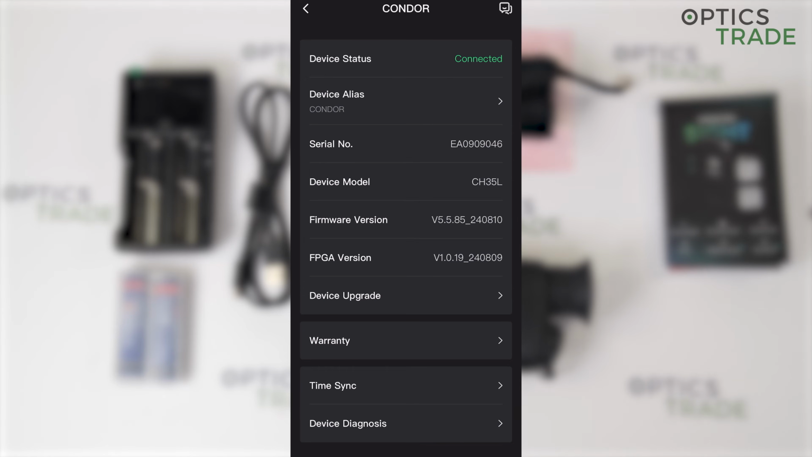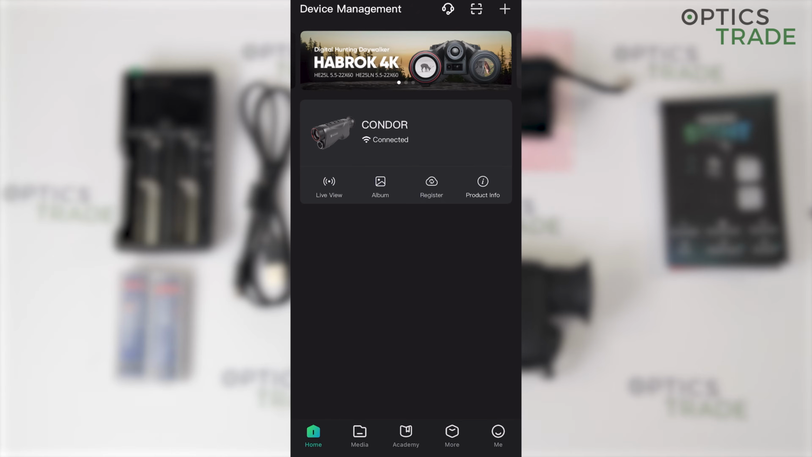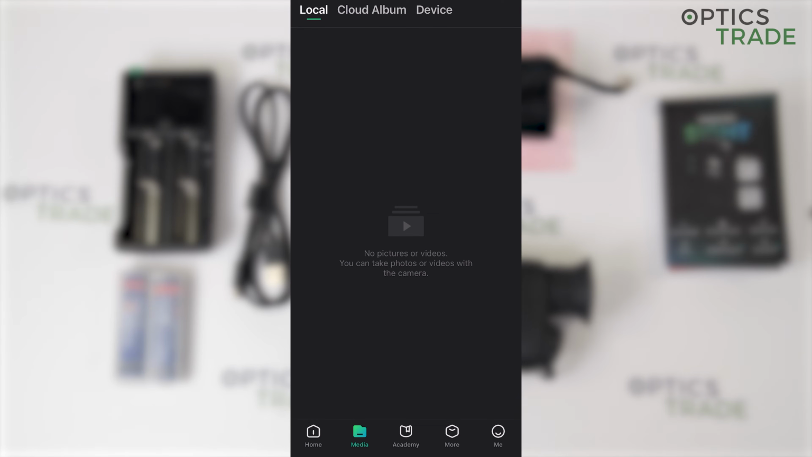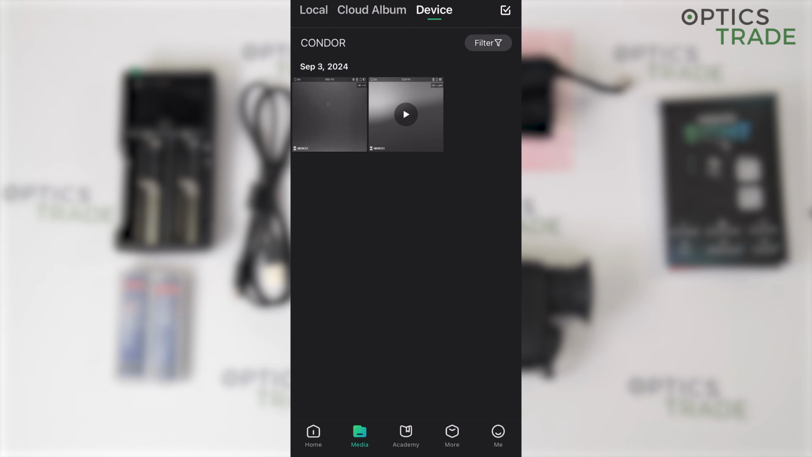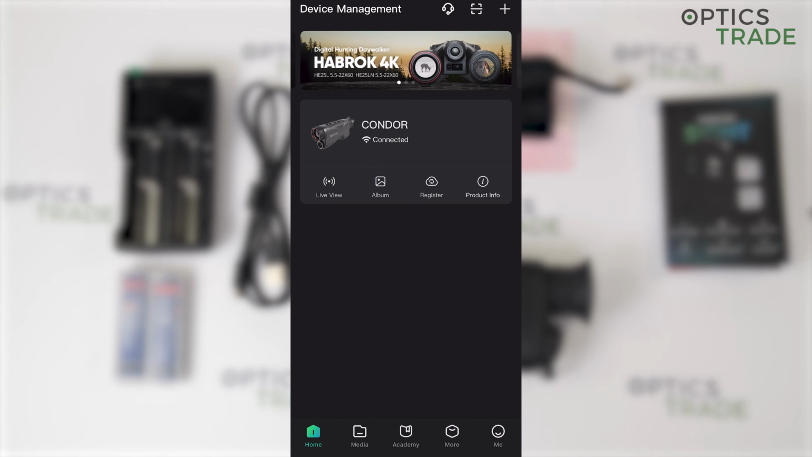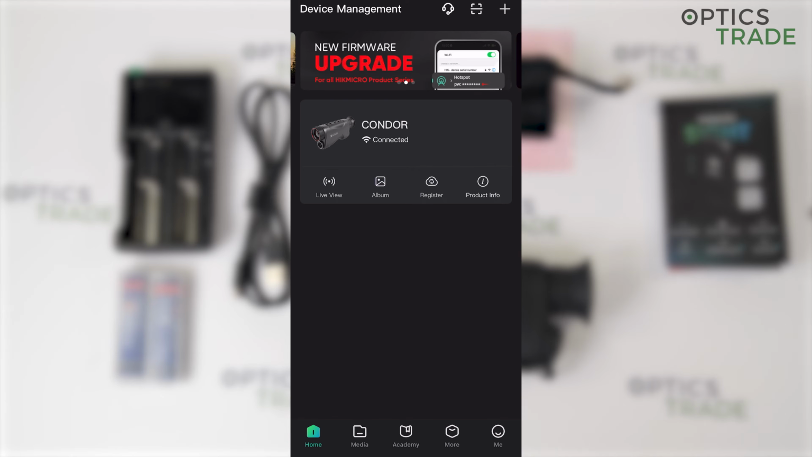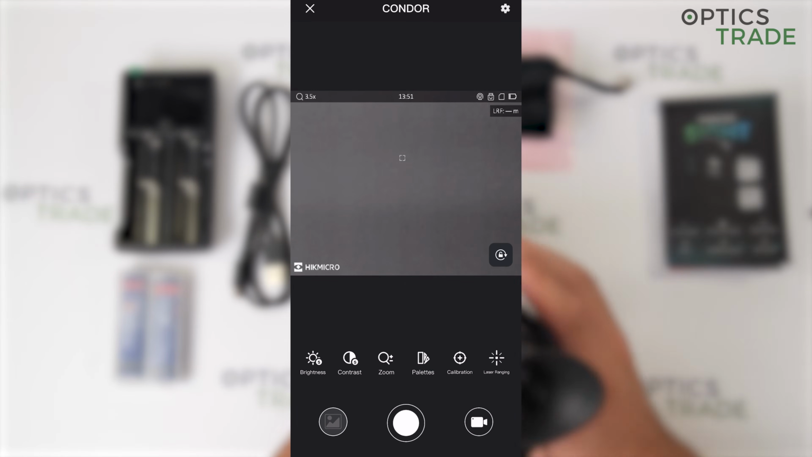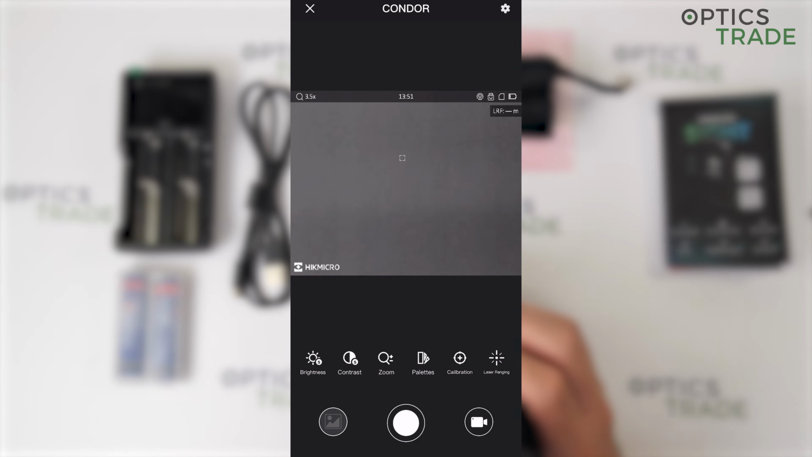If we go back to the album, we see all of our videos and photos we made with the device. We have local, cloud album, and the device. And if we go back home, then on the left side we have the live view button, and if we go inside we have the image which we see through the device itself. Now if I go quickly through the menu,